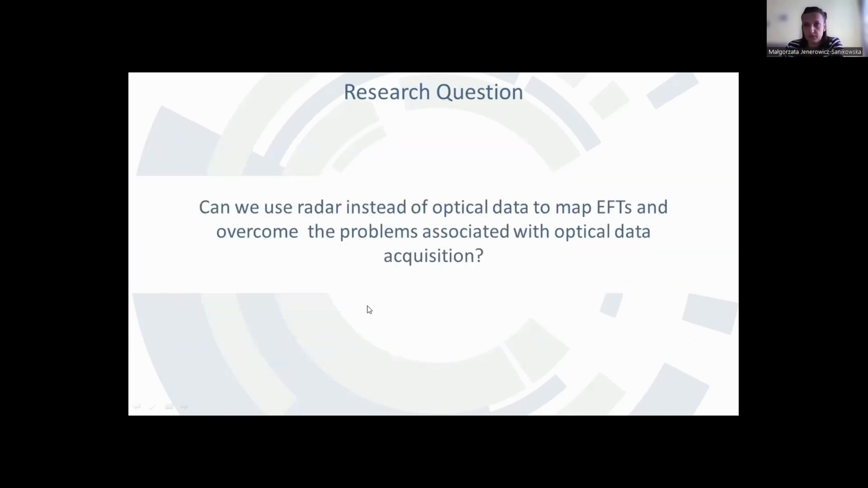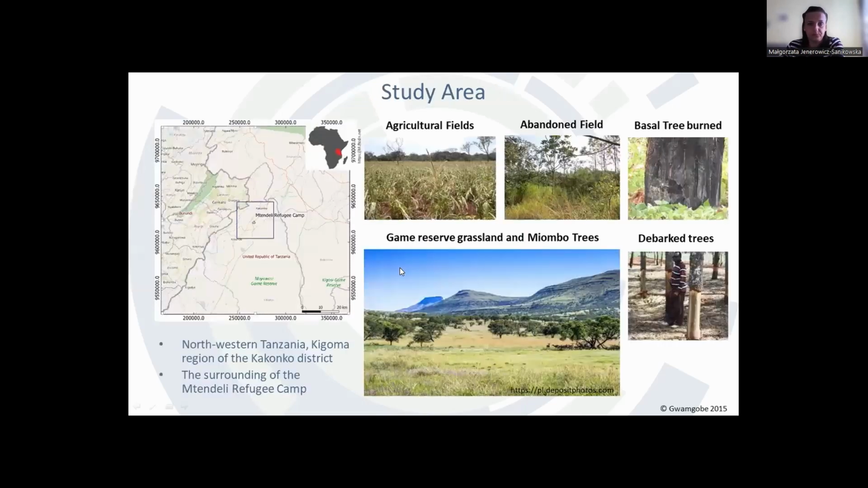Taking the above into consideration, we decided to explore the answer to the following question: can we use radar instead of optical data to map EFTs and overcome the problems associated with optical data acquisition? Referring to the Monday plenary session and the speech of Professor Andrzej Rychling, it is impossible to model the environment properly without the knowledge of what that environment represents.